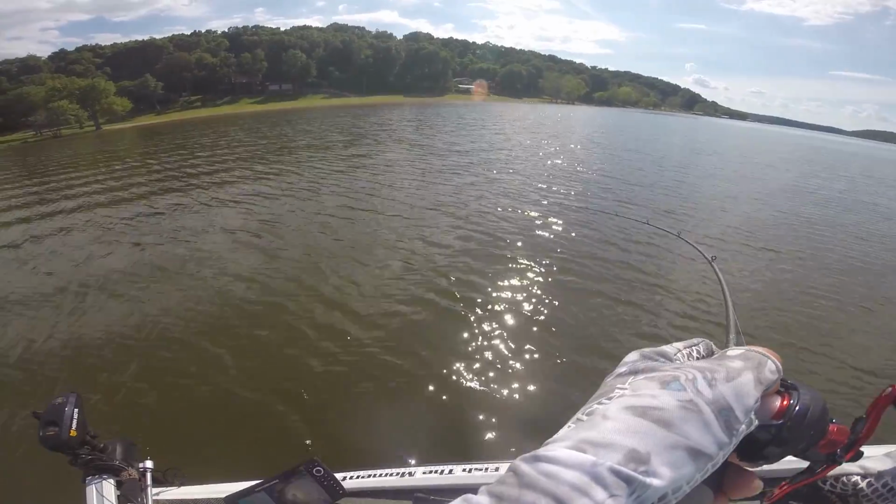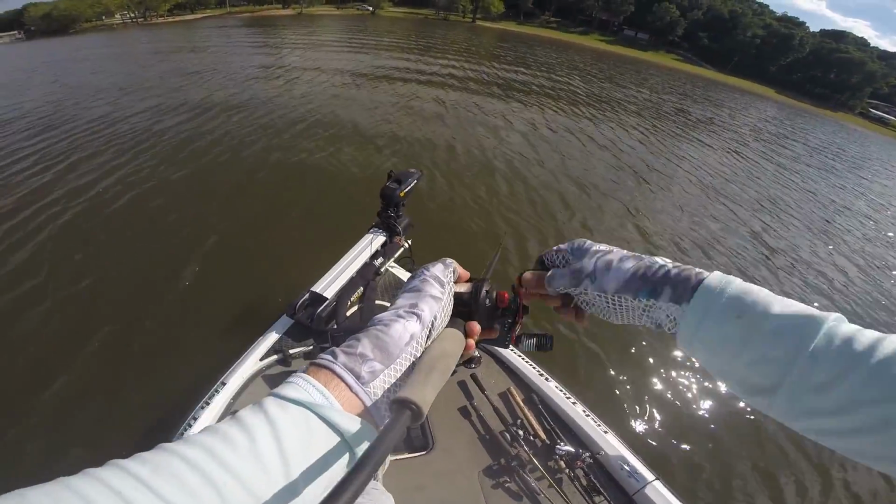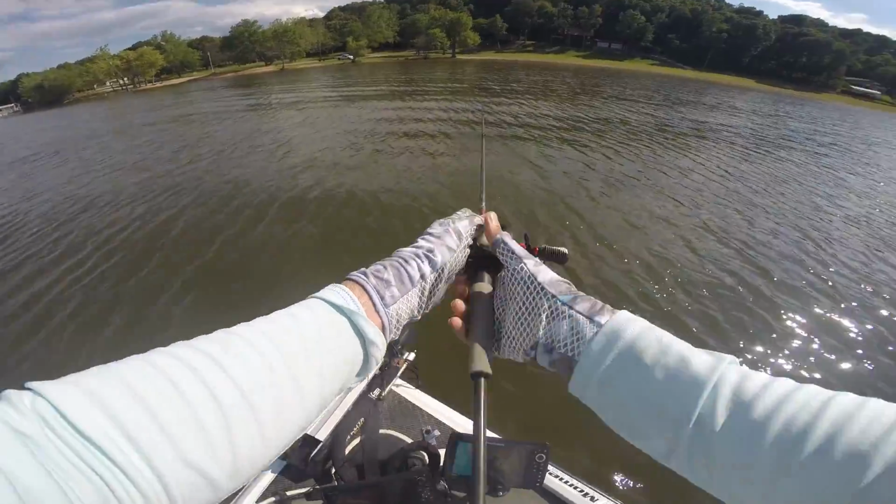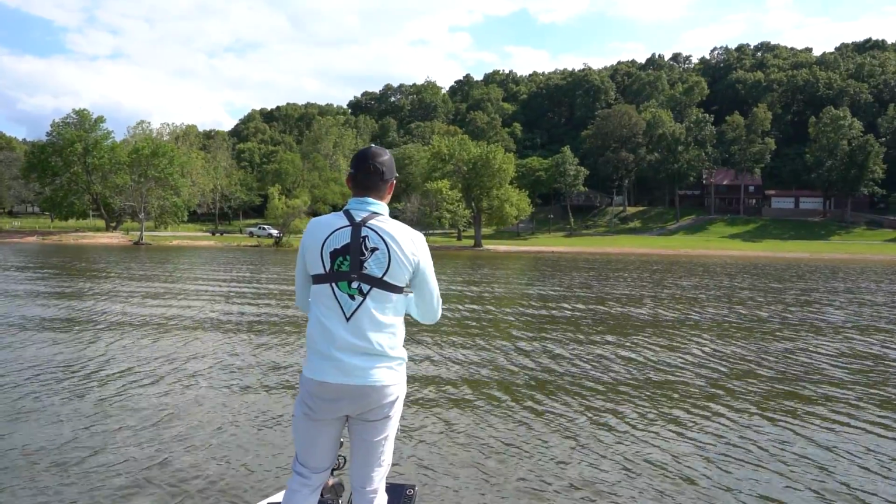Oh my gosh, big one. What the heck? Oh, it came off? Oh, he popped off. What the heck? That was a big one. Oh, they're going crazy up there. I threw a little crankbait up there and a big one got it. I threw that way up on top of that flat. What the heck?